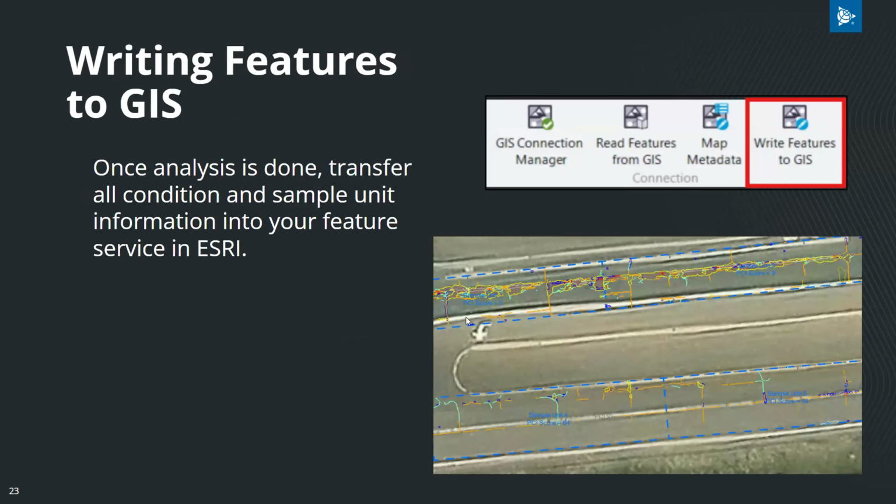On the other side of running PCI, you can transfer all conditions and sample unit information into your feature service in ESRI. As you can see in the image, the conditions overlay very accurately on satellite imagery and include PCI scores for each segment. This is in ArcGIS Online. Jonas will now show what this looks like in TBC.